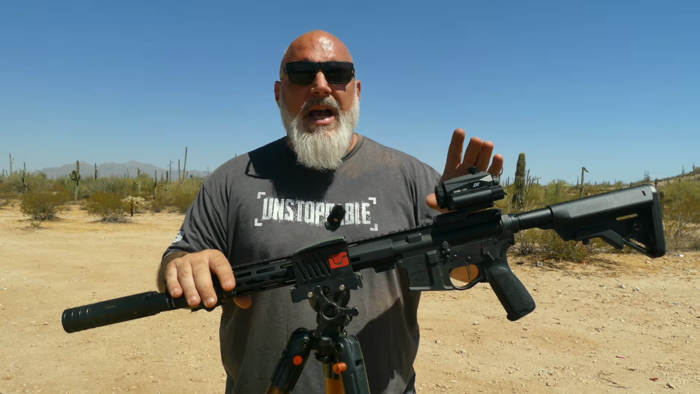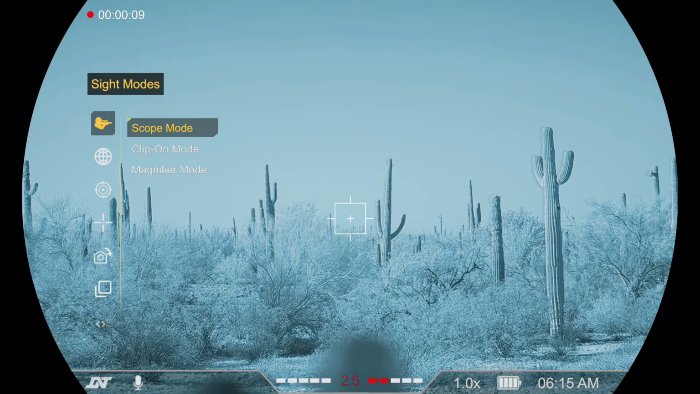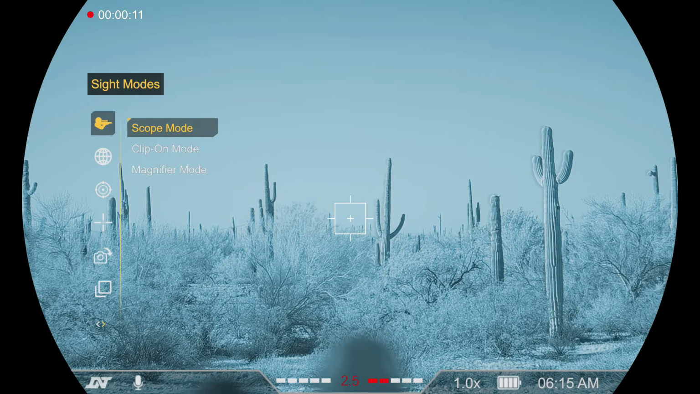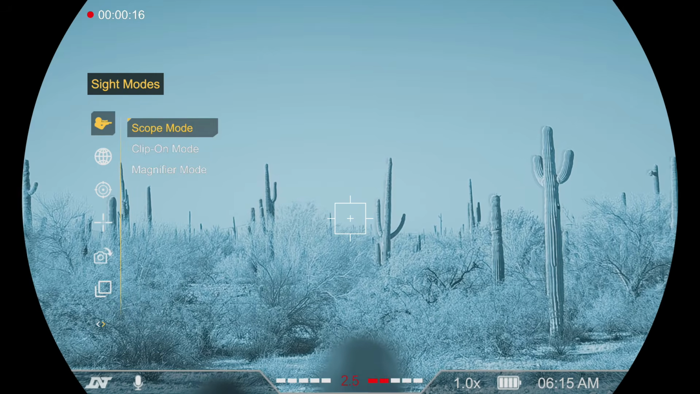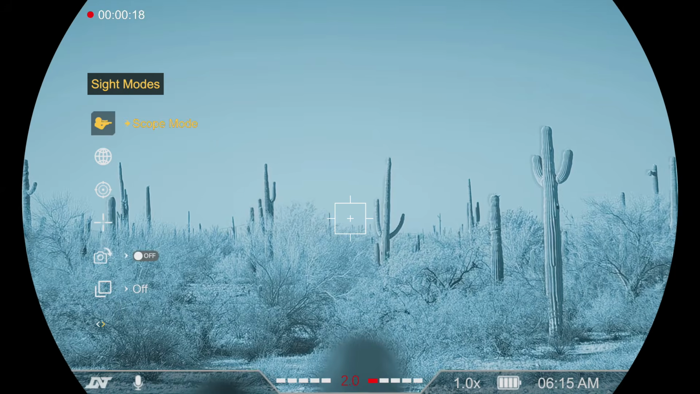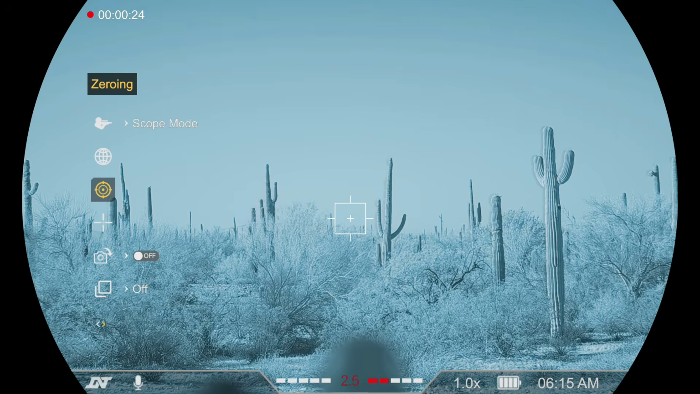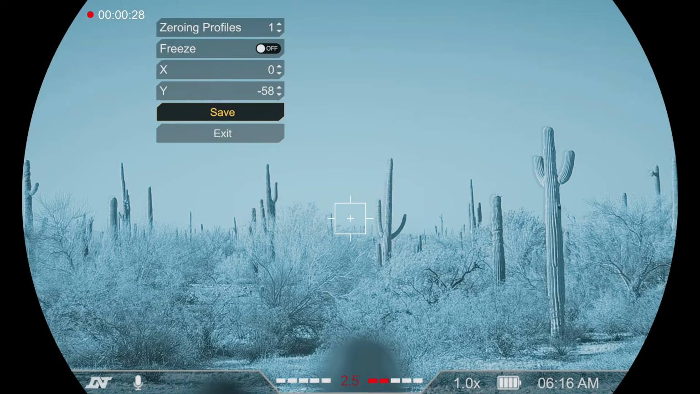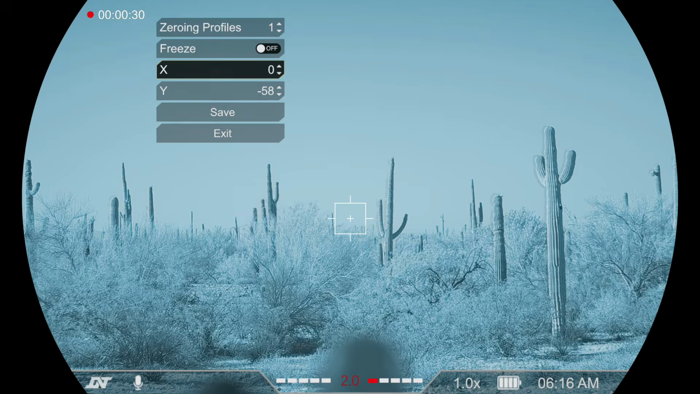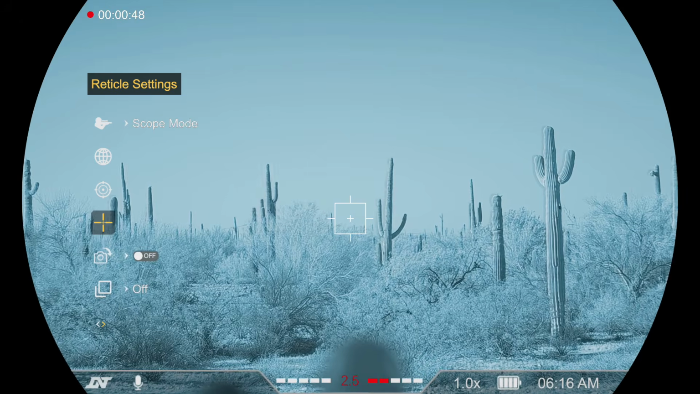Going back to the optic, it has some really cool internal features. Again, I'm not going to go through everything. You can see some of it in what I'm going to supply to you in the pinned comment. It has variable reticles: a BDC reticle, a square box reticle with a center dot in it, and what they call a post reticle, which is essentially a dot with three lines. Multiple colors, I think yellow, green, red, white, and black.